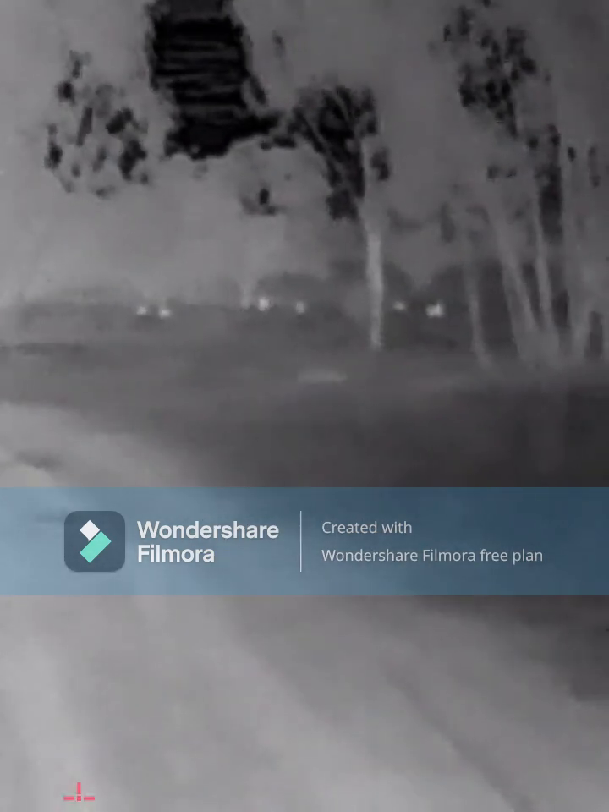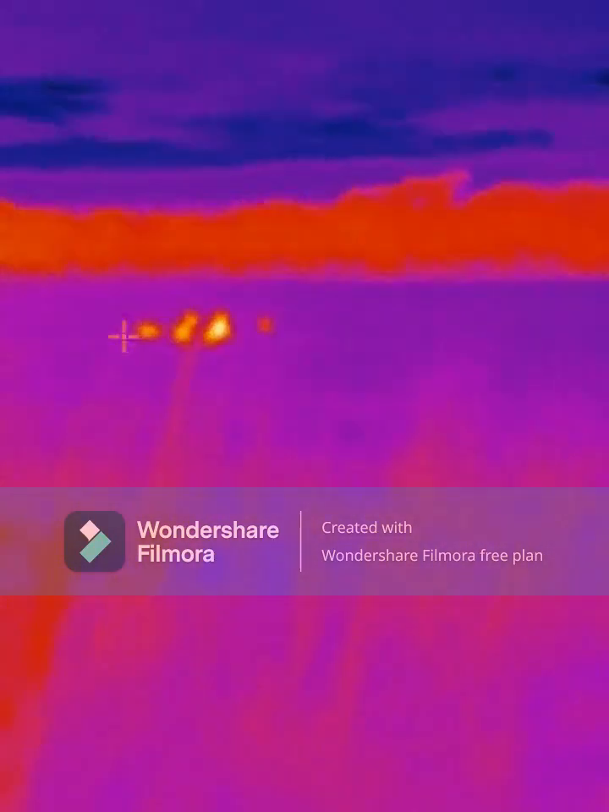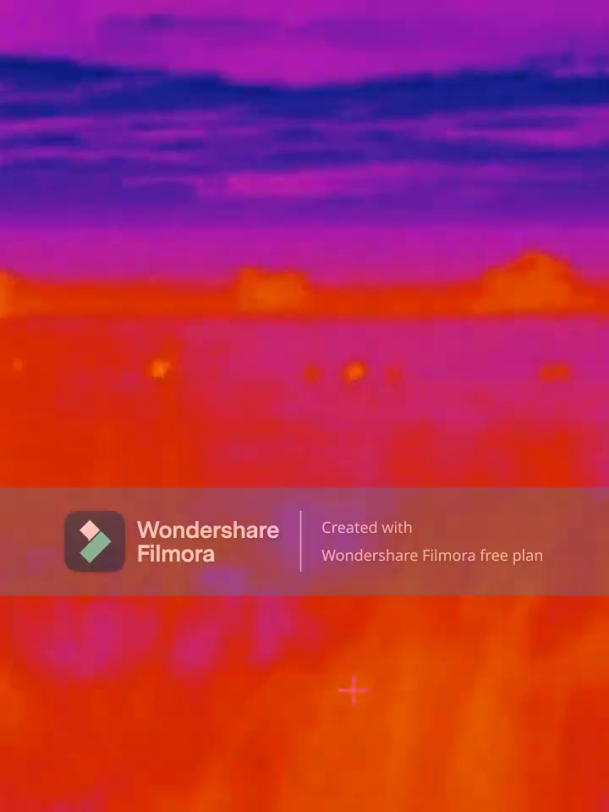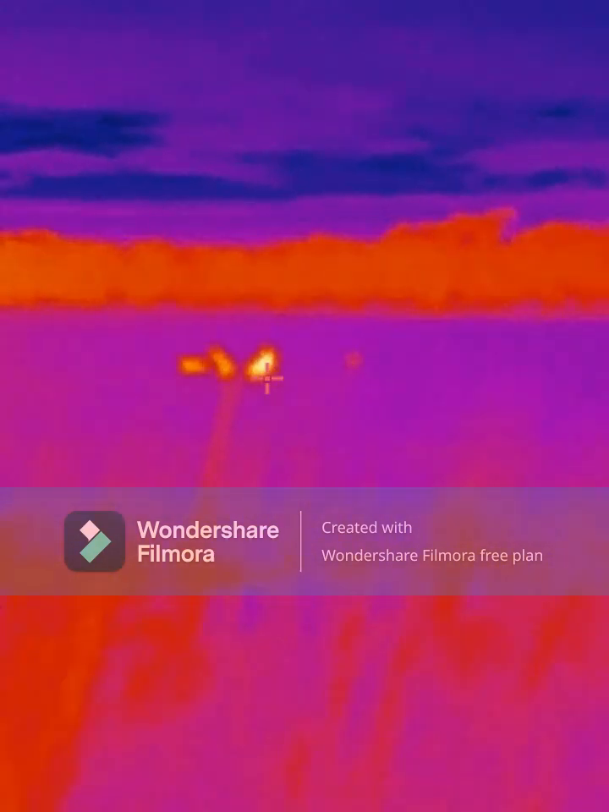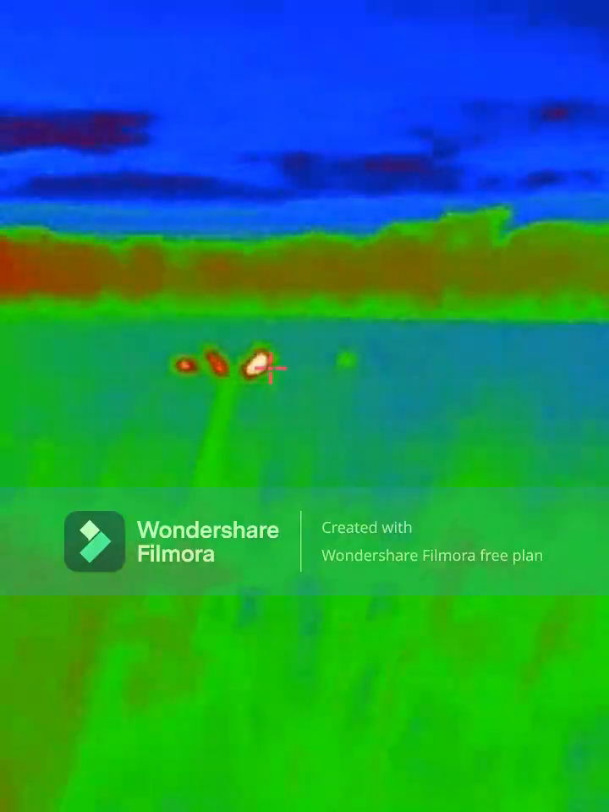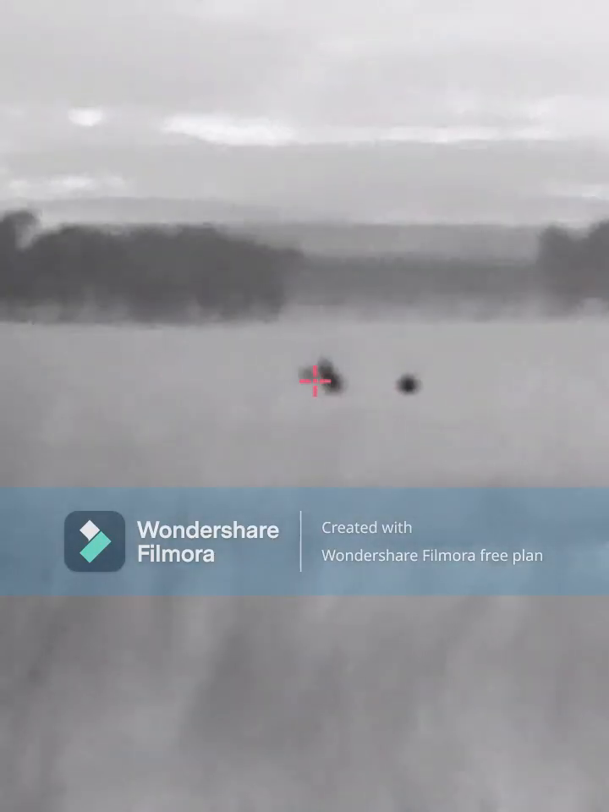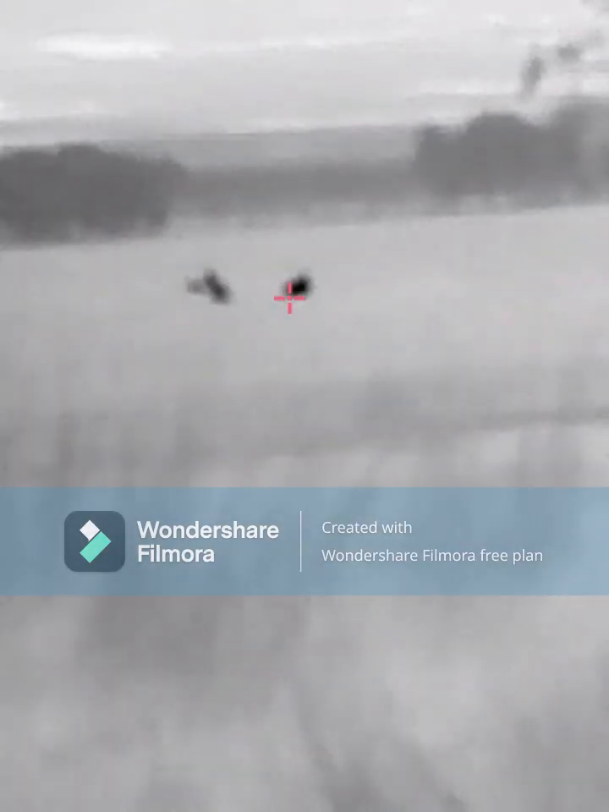Here's your red thermal out in the paddocks now. Those ones over there are about 170 yards away. Those closest ones are about 140 yards. Your green thermal, there's your black. Shows up pretty well out in an open paddock of oats there, I think it is. It nearly looks like daylight. You're walking around in daylight, but it's pitch black. No moon, it was very dark. And it's actually a cold night as well.